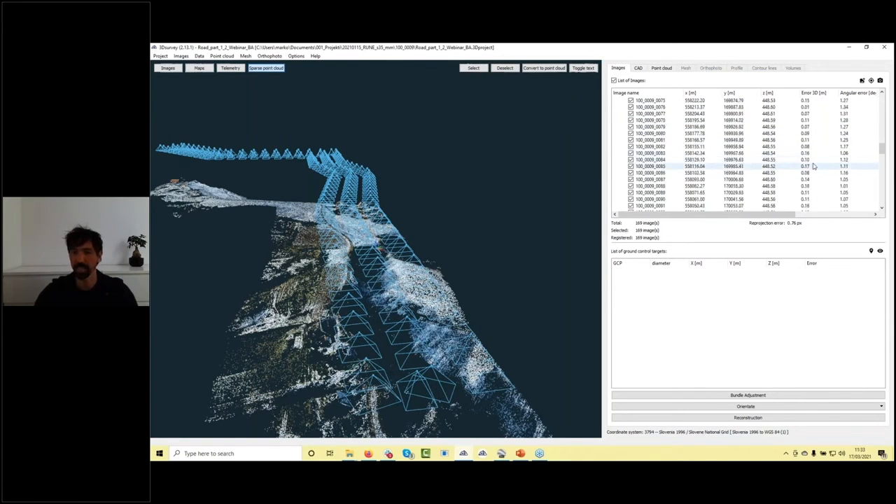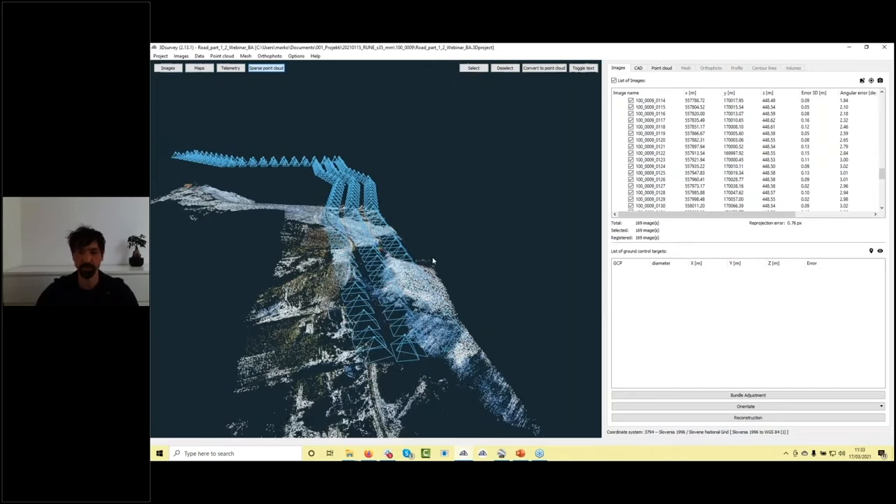So this depends definitely on the RTK accuracy during the flight, and results in a horizontal position for your end result that should be between 2 and 5 centimeters in a horizontal way, and up to 10 to 20 centimeters in a vertical way.